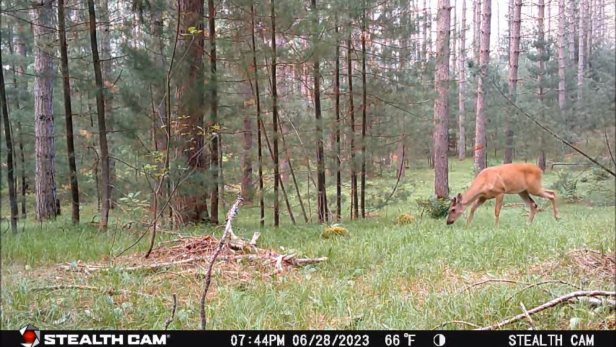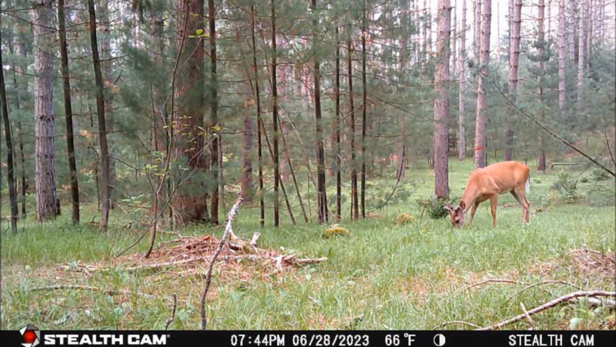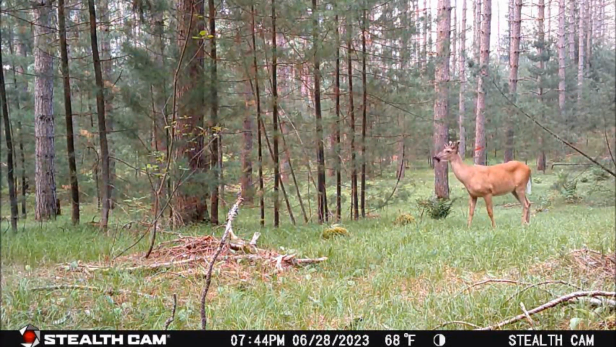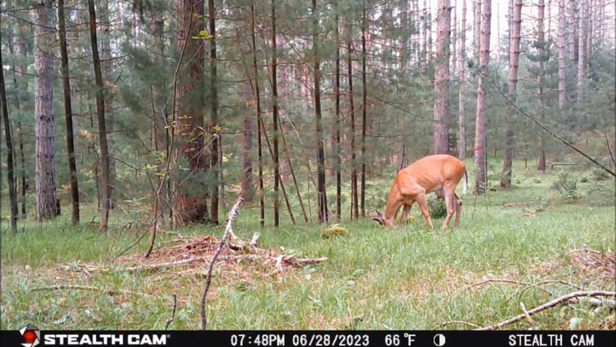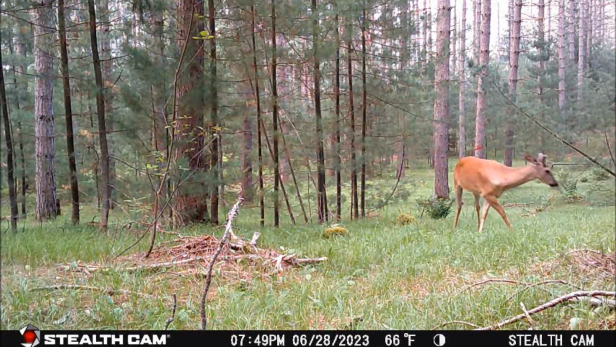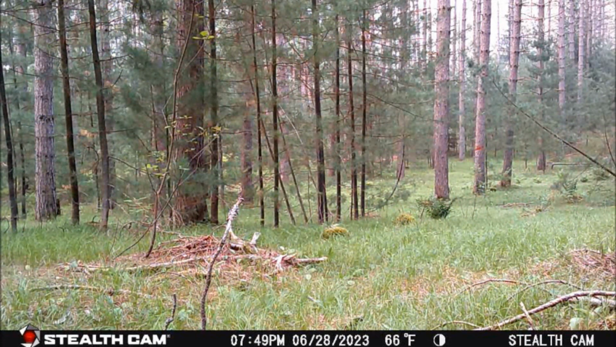Now about 3 minutes later at 7:44 p.m., that same 6-pointer that had just moved out was back feeding on the ridgeline again. But by 7:48 p.m., he left, and that 4-pointer that was there snuck in for a snack before moving off towards the south.